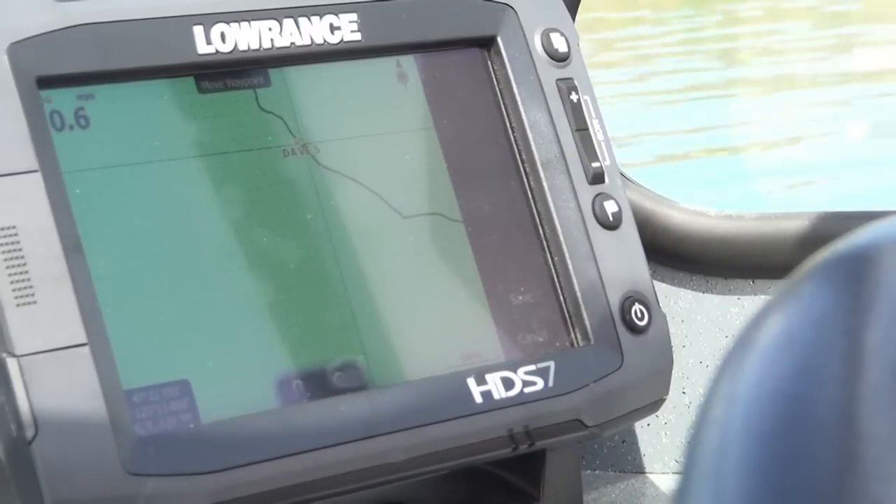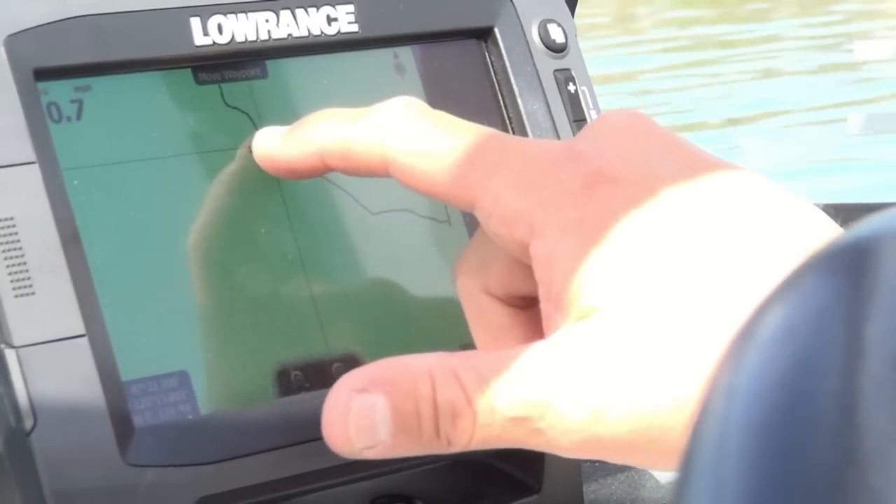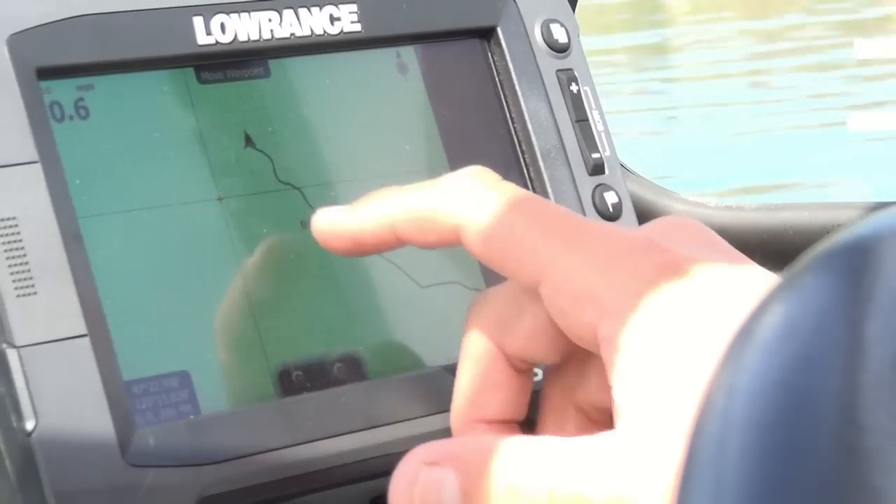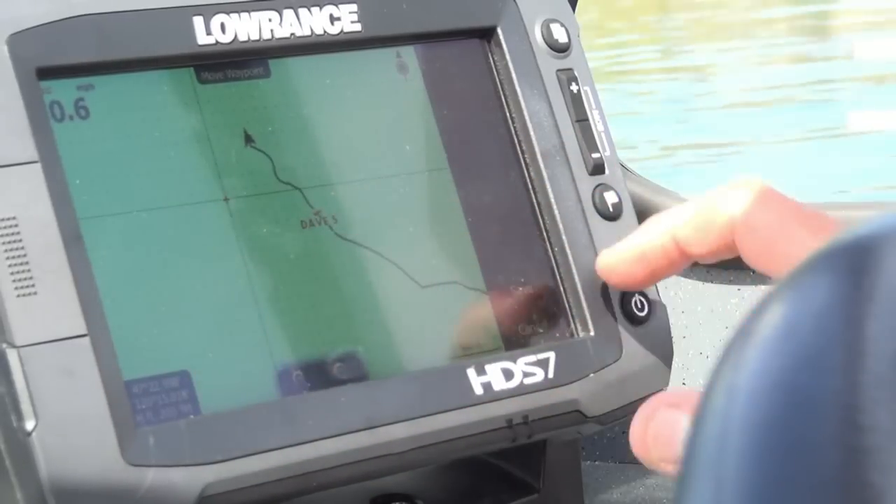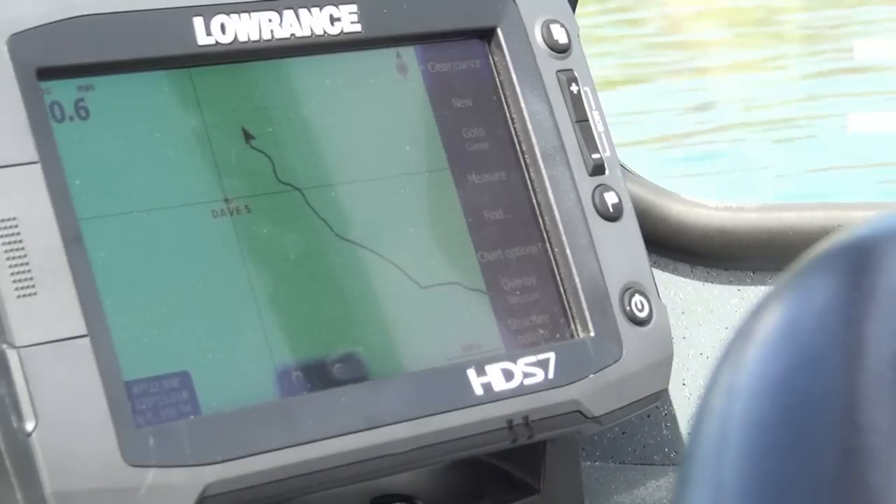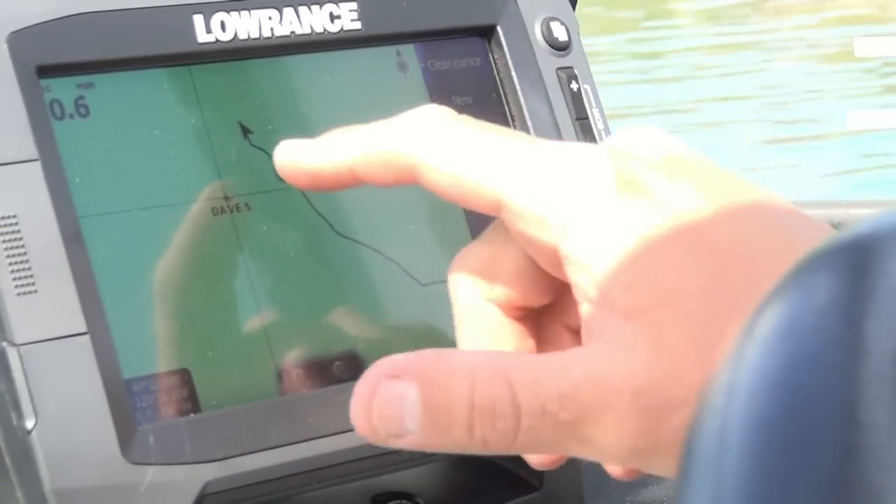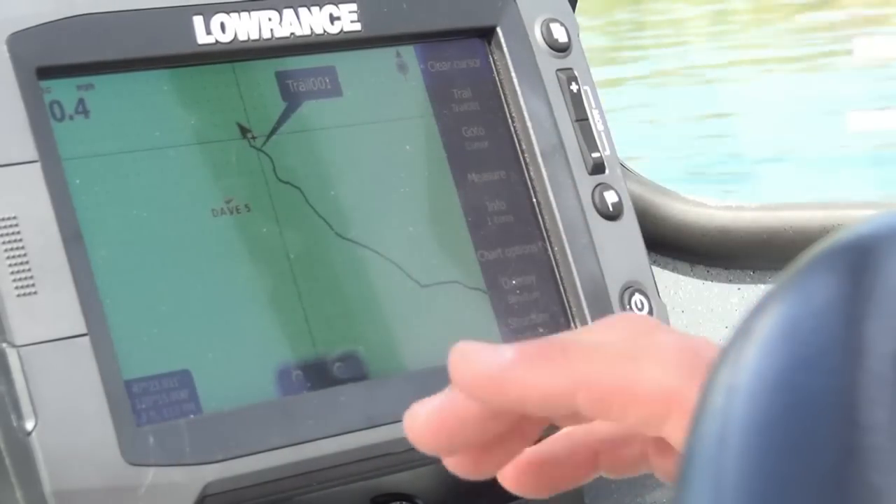And we can hit move, and we can actually move that waypoint. Oops, I'm moving the screen. We can move that waypoint over here. Boom, we just moved that waypoint to our new location up there. That's how easy. Now, if I wanted to put it right on top of the boat, I can go there, but I missed the boat.